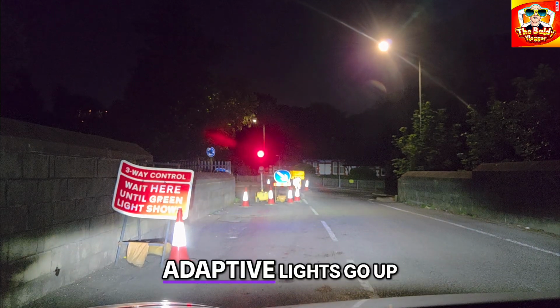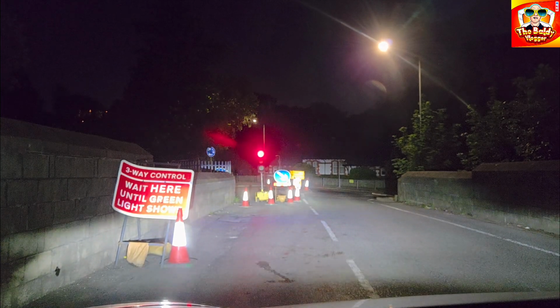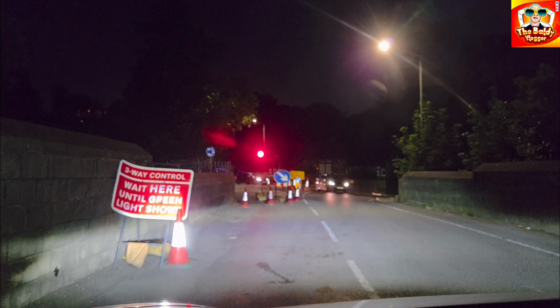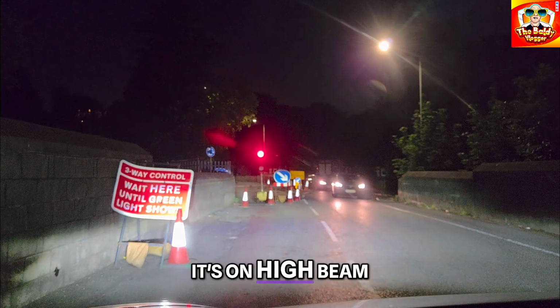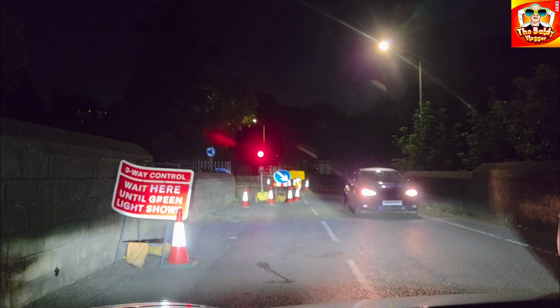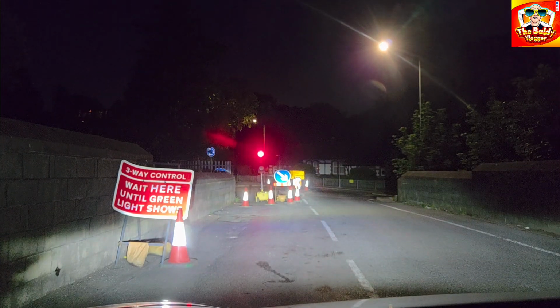See my adaptive lights going up and down there? Because it knows there's a car coming. There it is, it's gone down so it doesn't blind him. I don't even have to do it. It's on high beam but it's not shining into the car's windows or anything. He was a bit close coming past me.